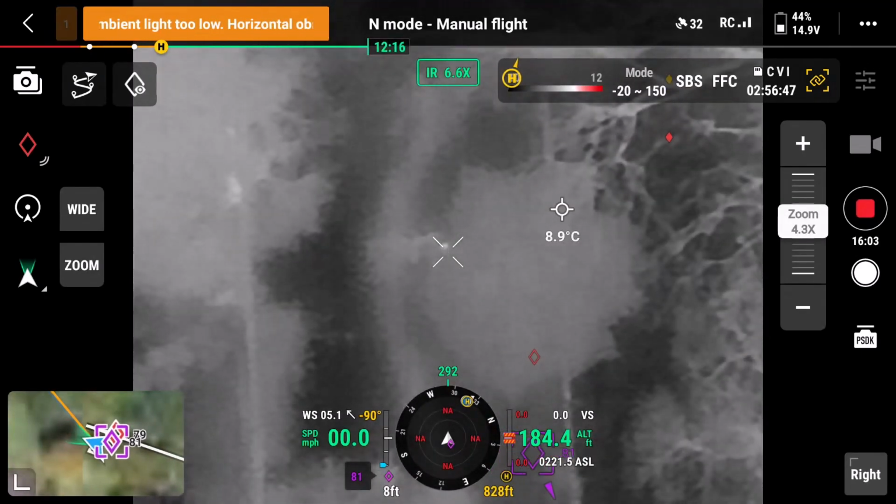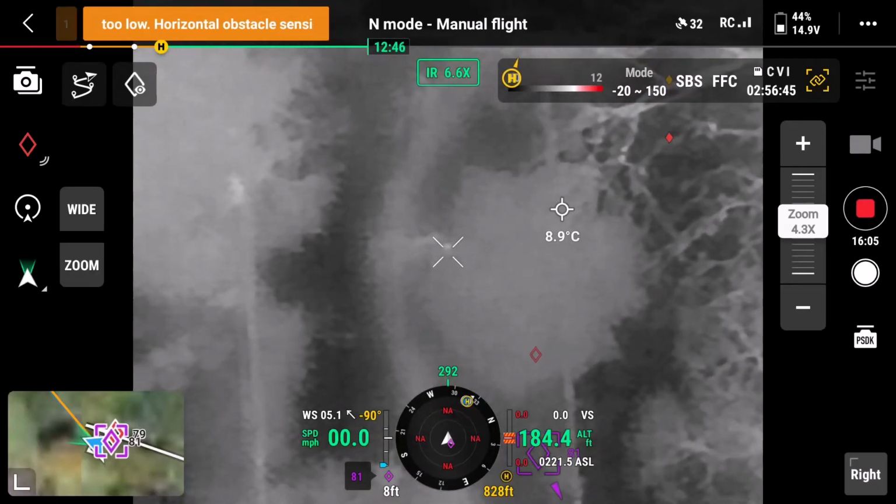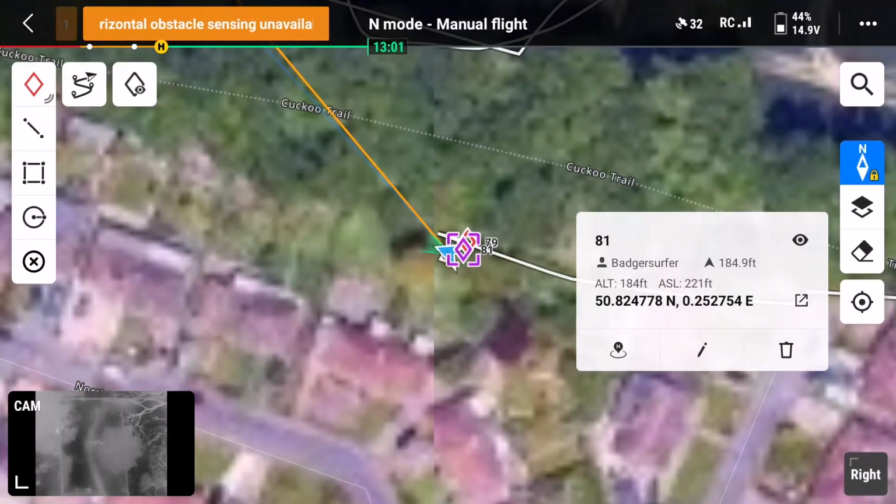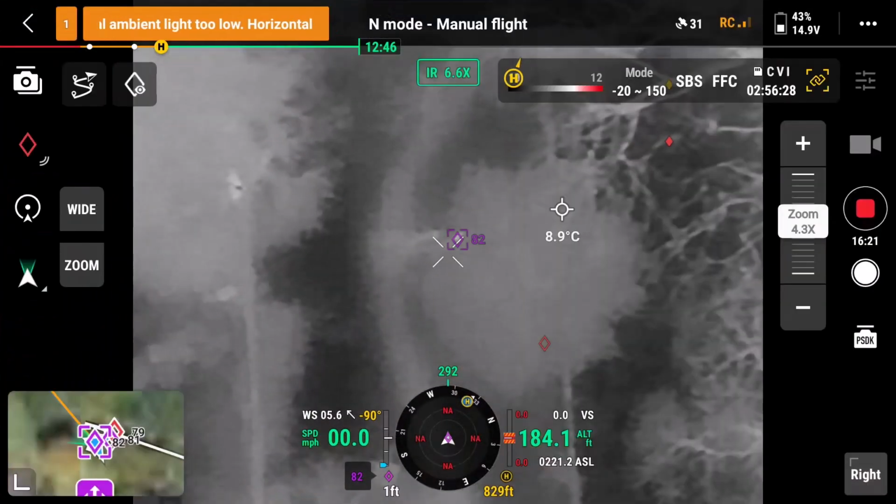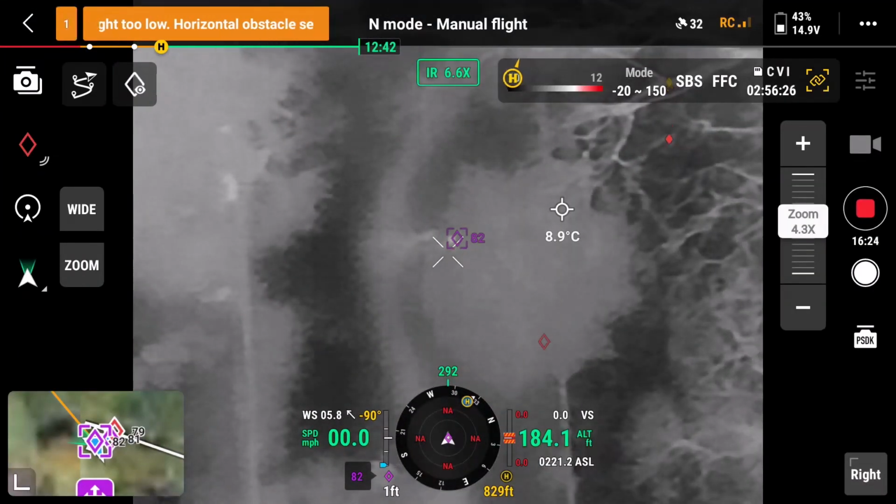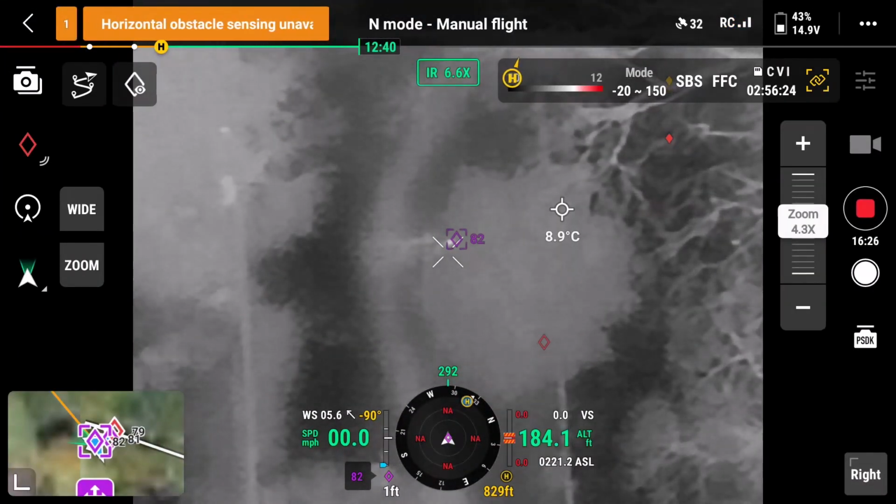Let's pin that again in the orange one, so the purple one, so get down, okay, pin, okay, edit, purple, spin up, okay. That's better. Okay, what are we doing? 12:41. I'm going to have to come back and change it.